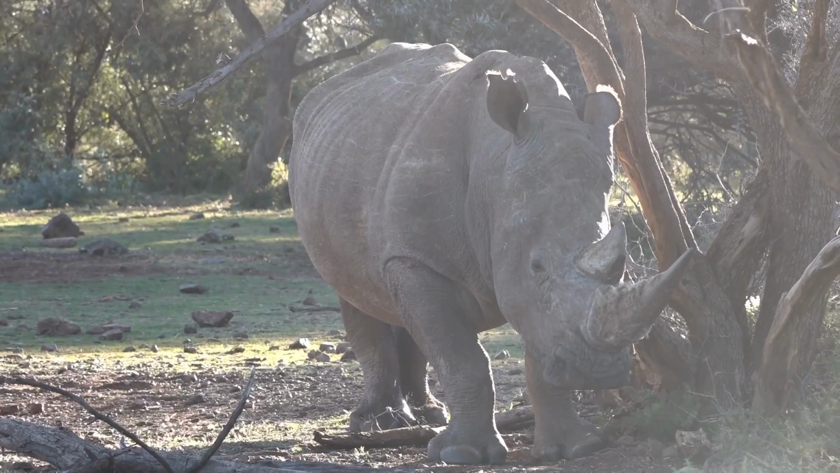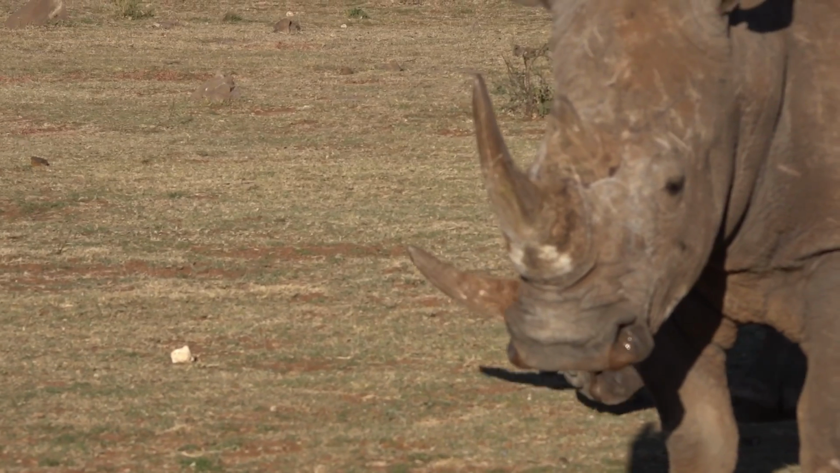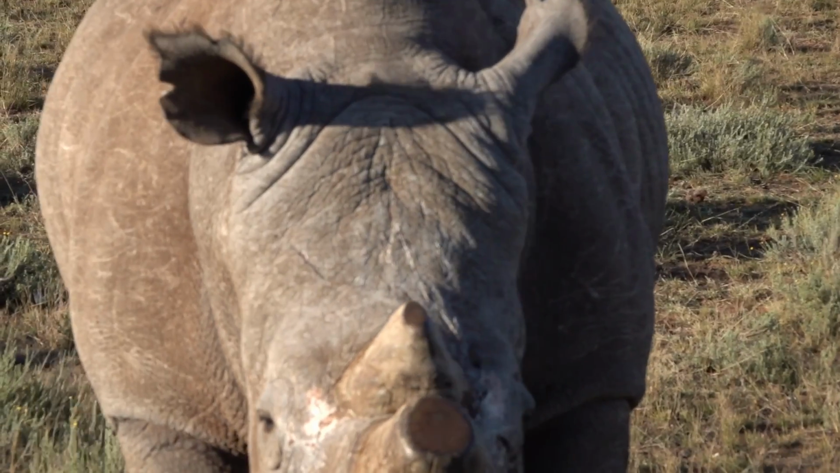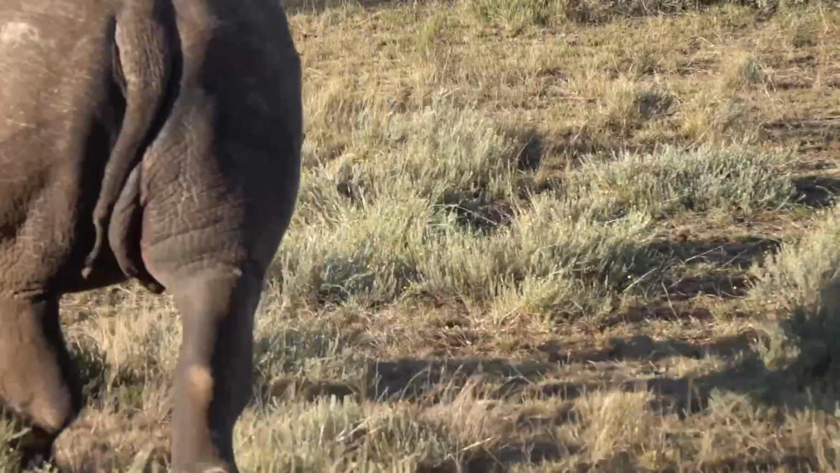That herd of John's, over 2,000 animals now, was probably the most secure nucleus of rhinoceros, certainly the southern white rhinoceros and the black rhinoceros that exists. He's proven by the numbers of increment of his herd that it works. He put himself in a very safe place in South Africa.